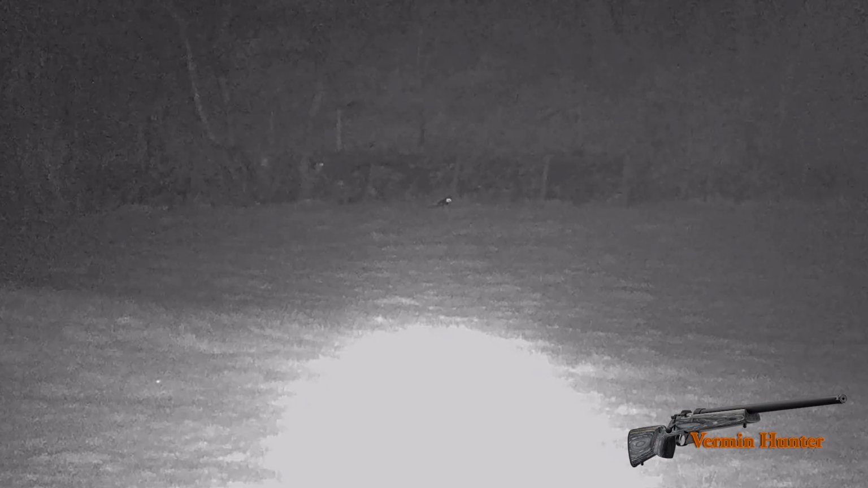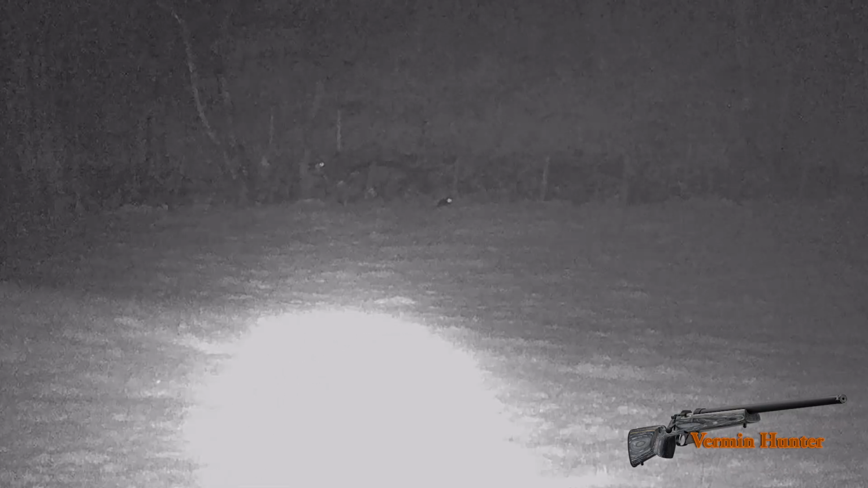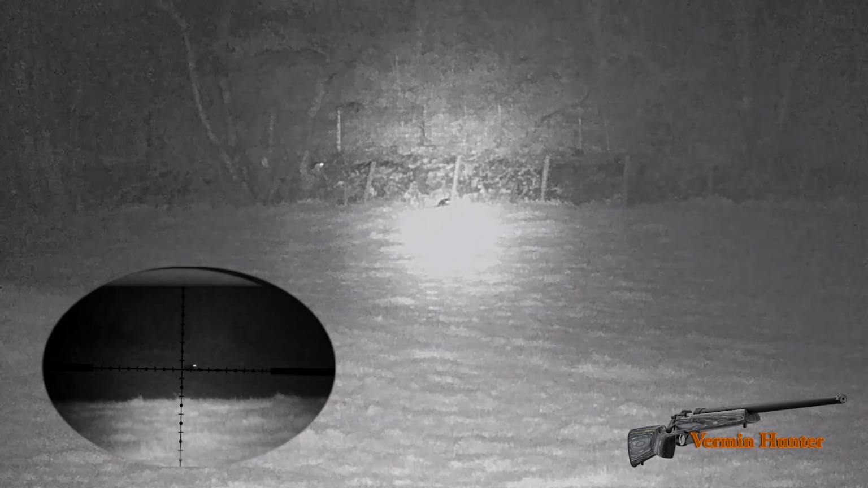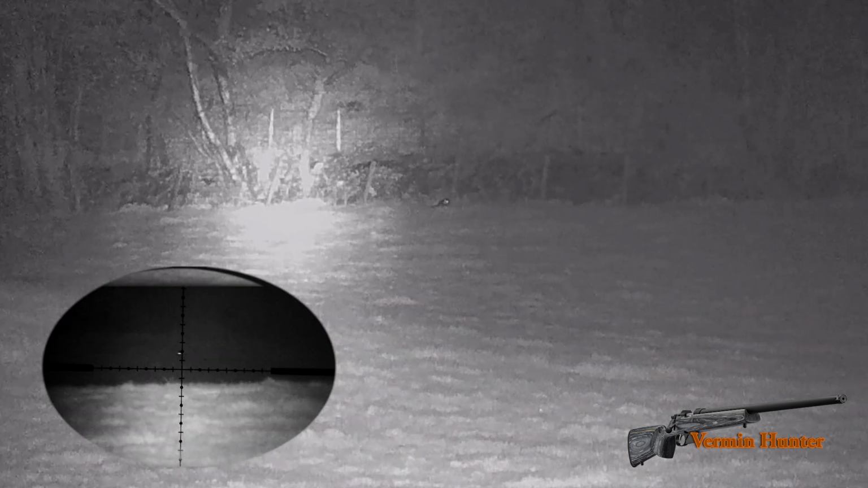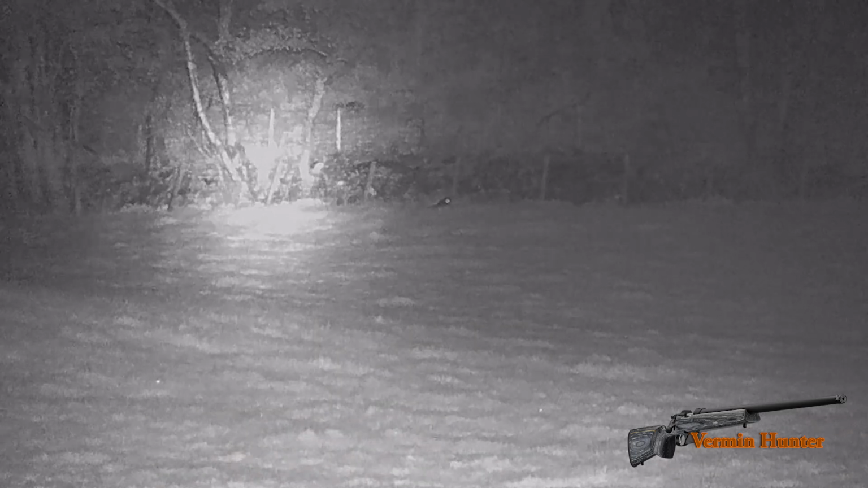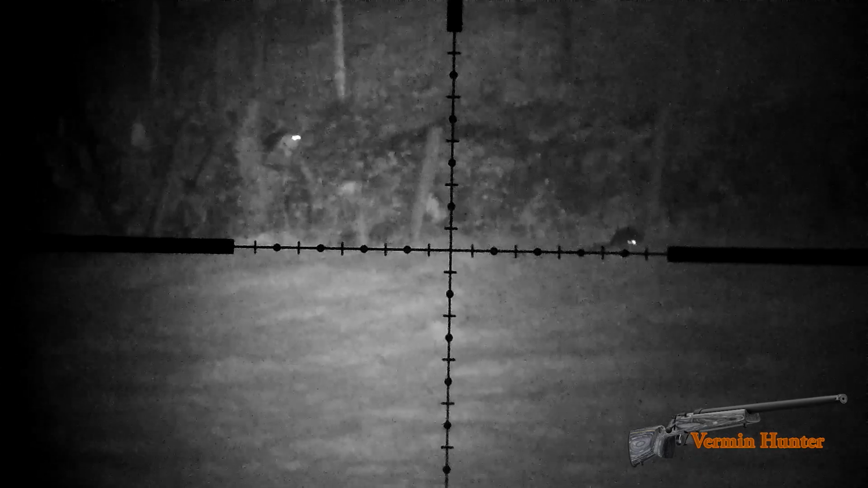On this particular night, you will notice in response to the rabbit in distress call, two farm cats sat on the hedge listening to the call, very inquisitive. They were mousing right on the fence line, and they spent a fair bit of time across the field, and I had to pack up and move to another stand. And on the second stand, I did have a good result and a really big dog fox.